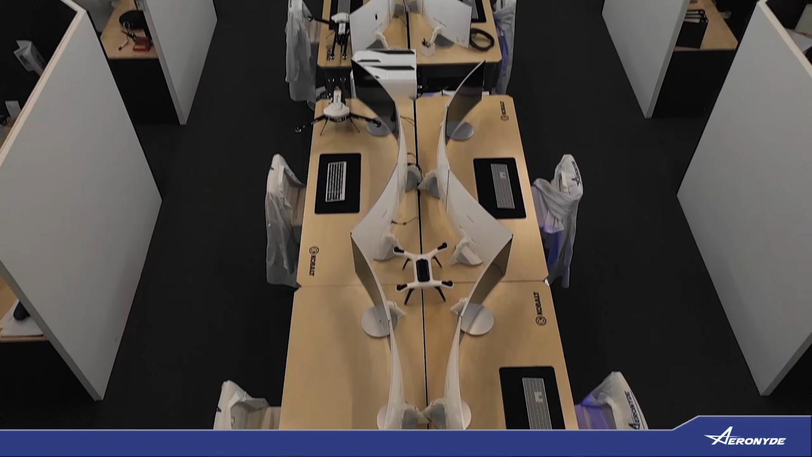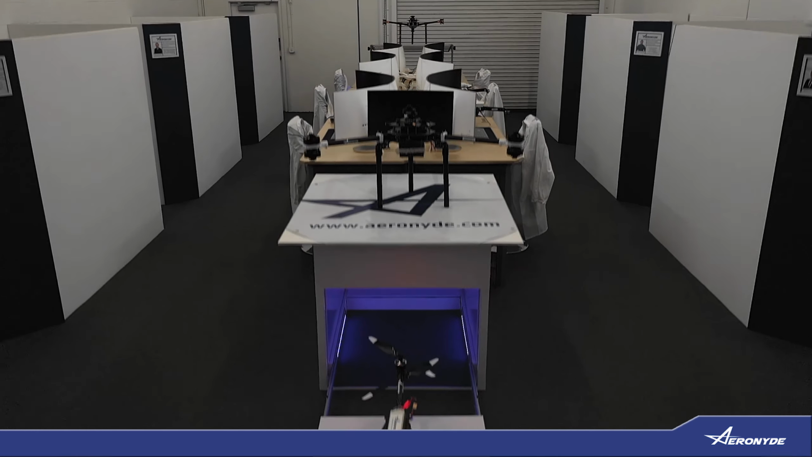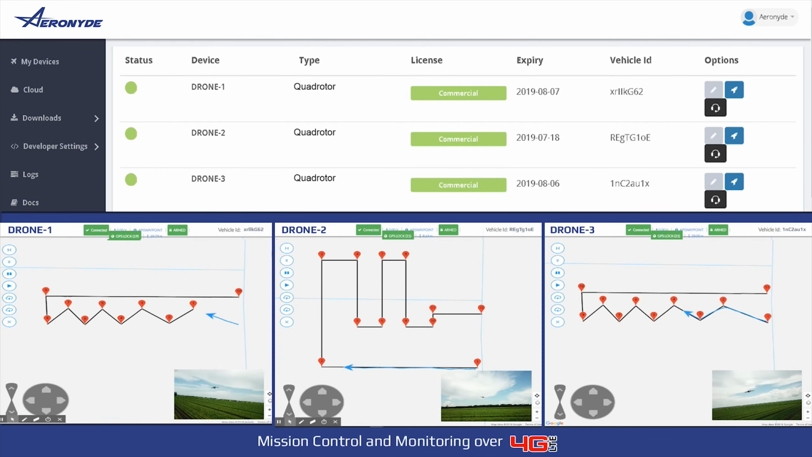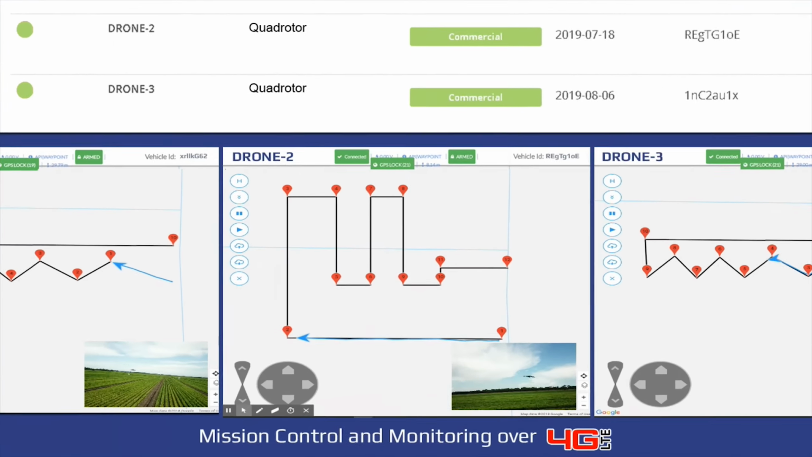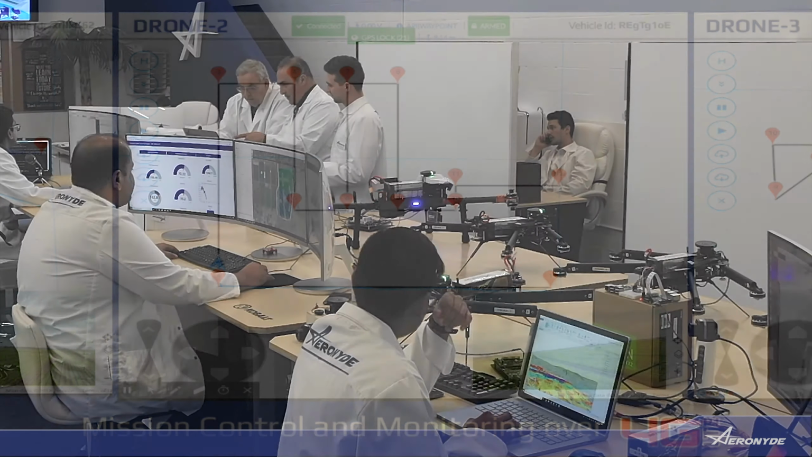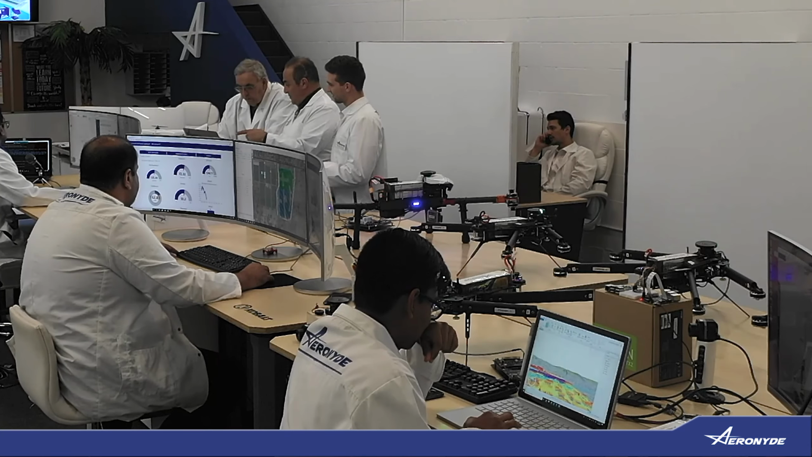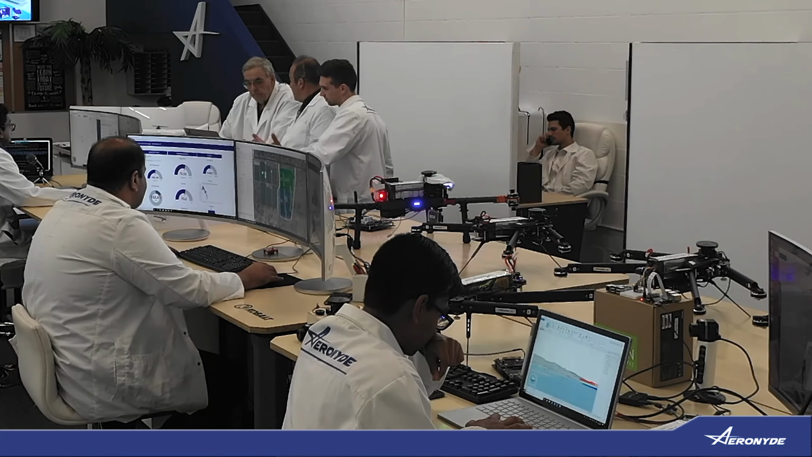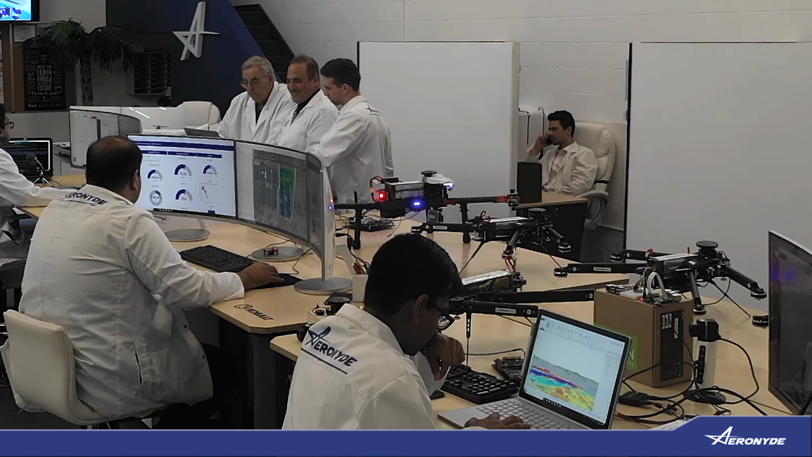Headquartered out of sunny Melbourne, Florida, Aeronyde is a full-service drone company and the nation's only FAA LAANC approved provider of commercial and residential PV panel inspections. We provide the drones, the pilots, and the permitting so you can focus on what matters most, your customers.